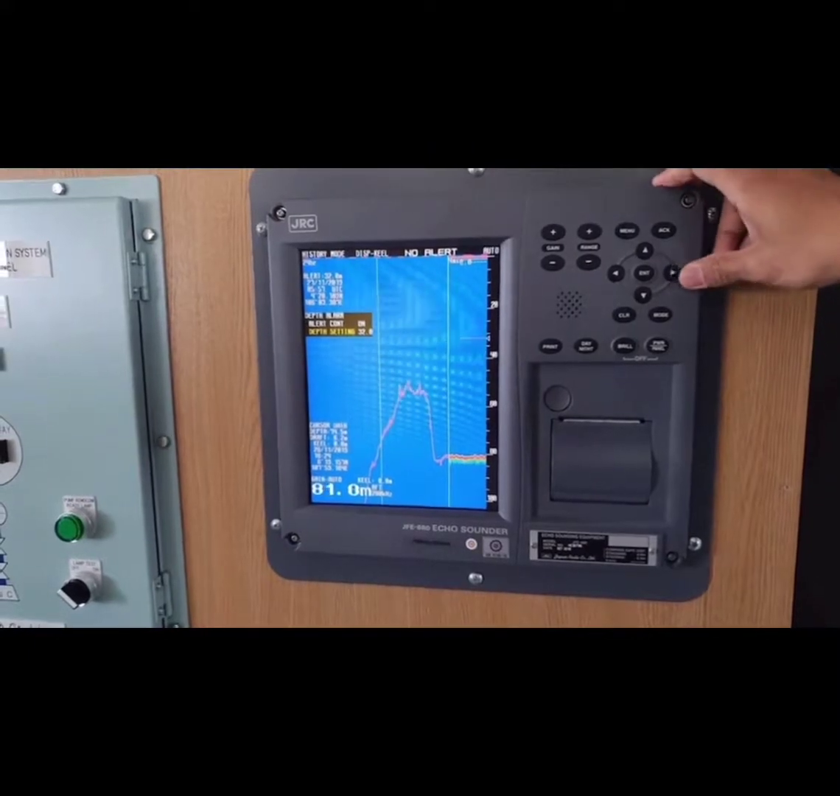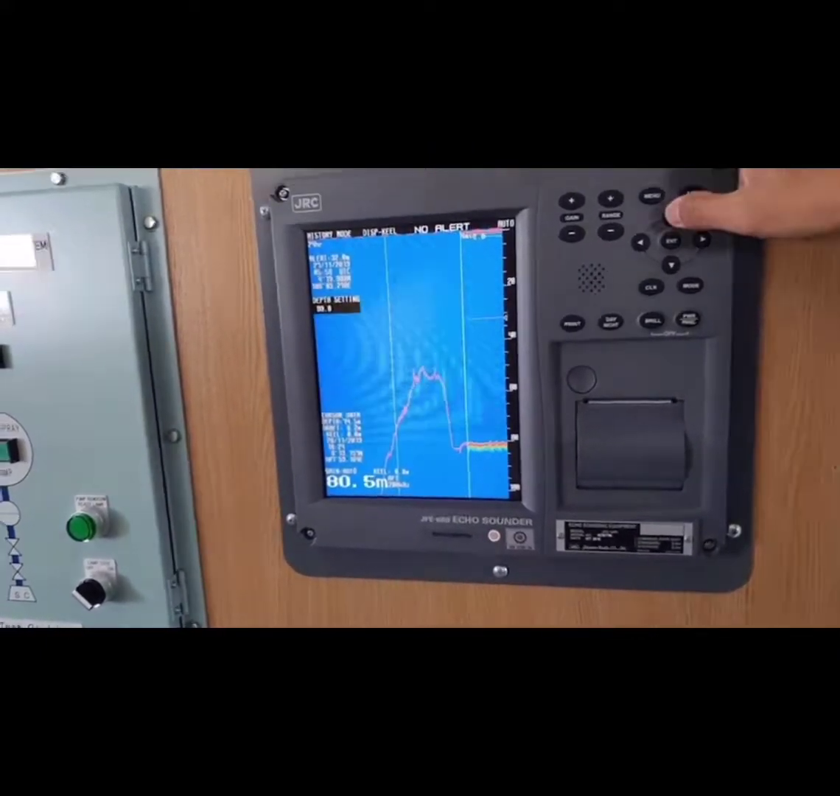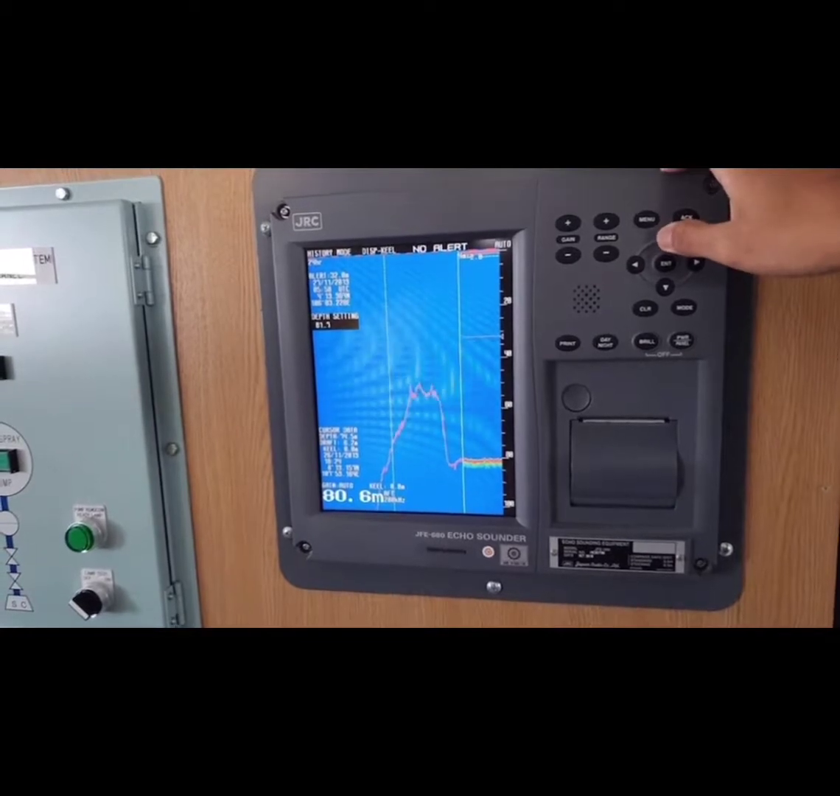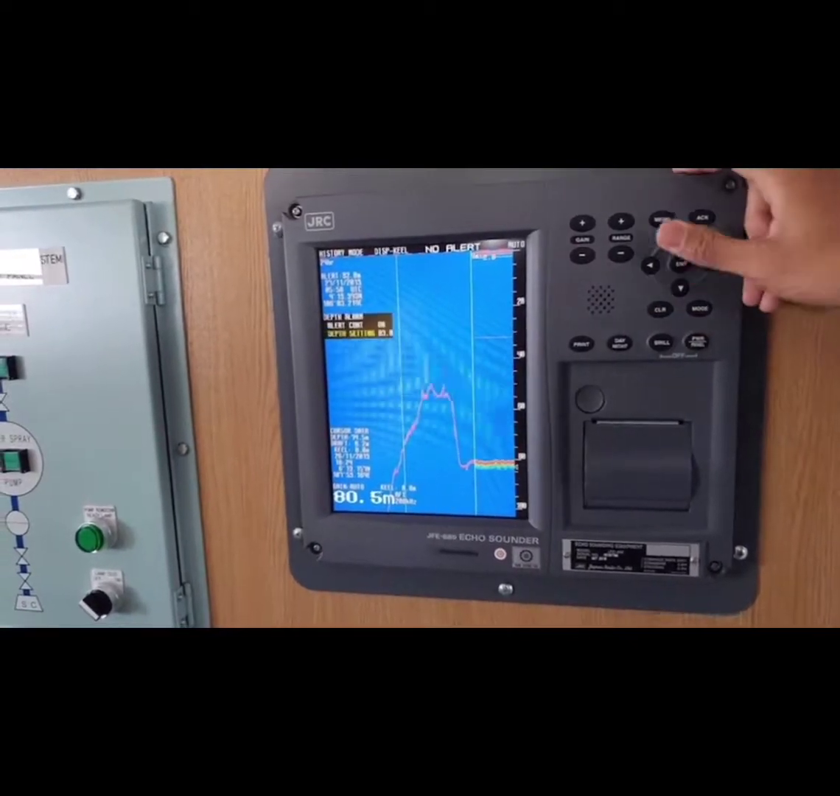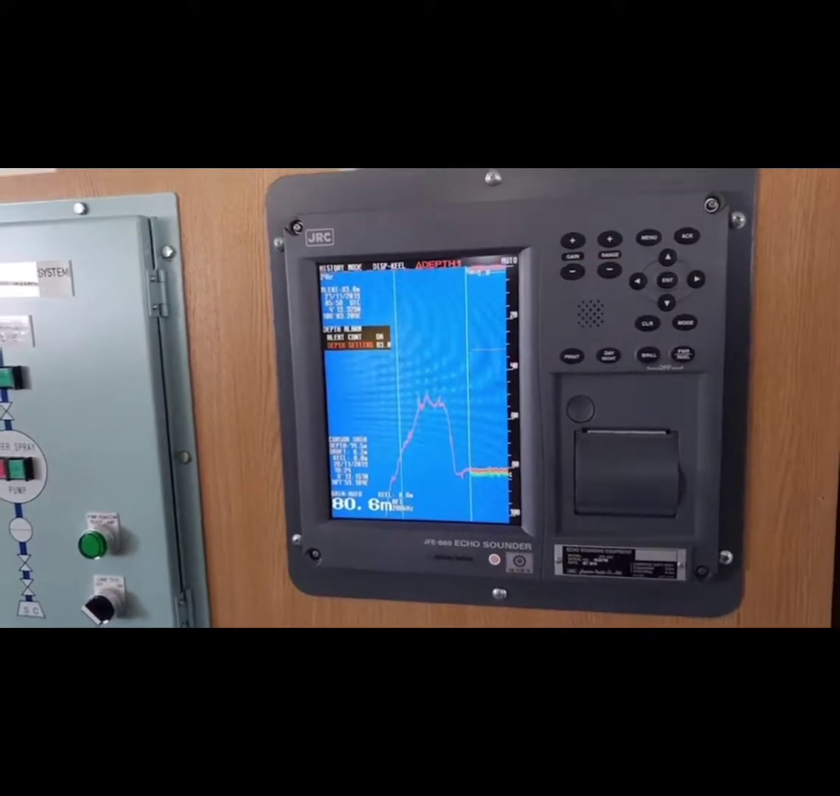To test that the alarm is working, let us try putting it at a depth of 83 meters and then press enter. After entering, it should be setting off the alarm for the echo sounder.